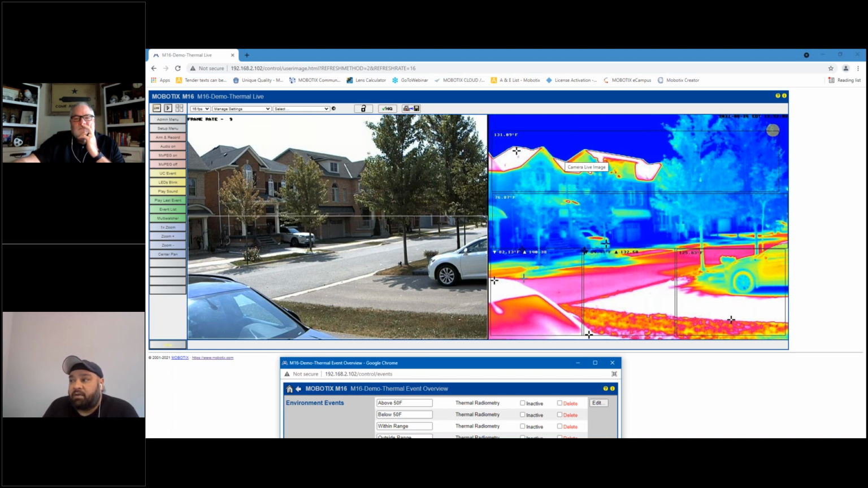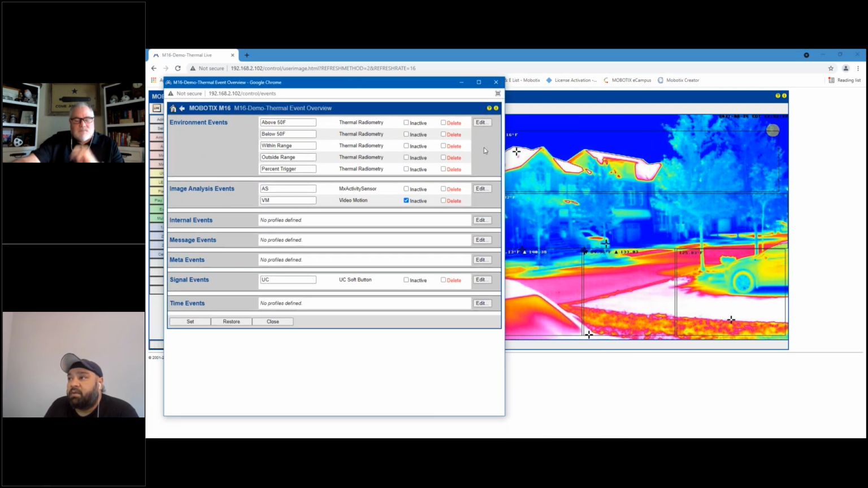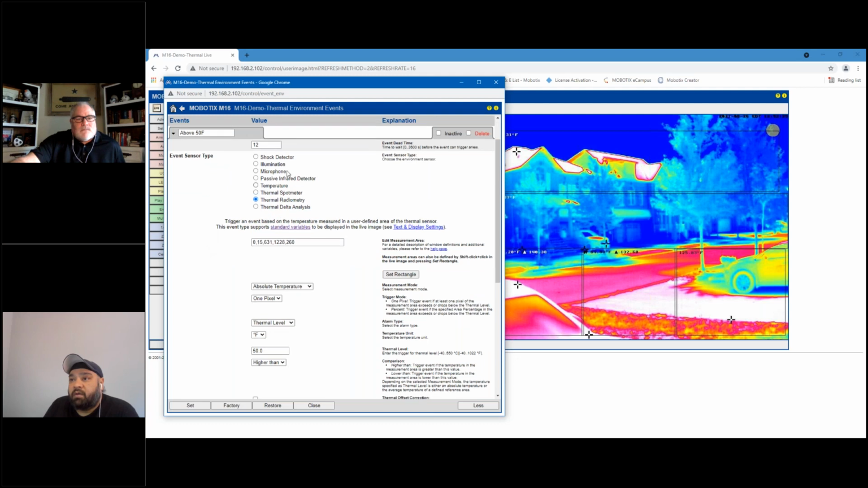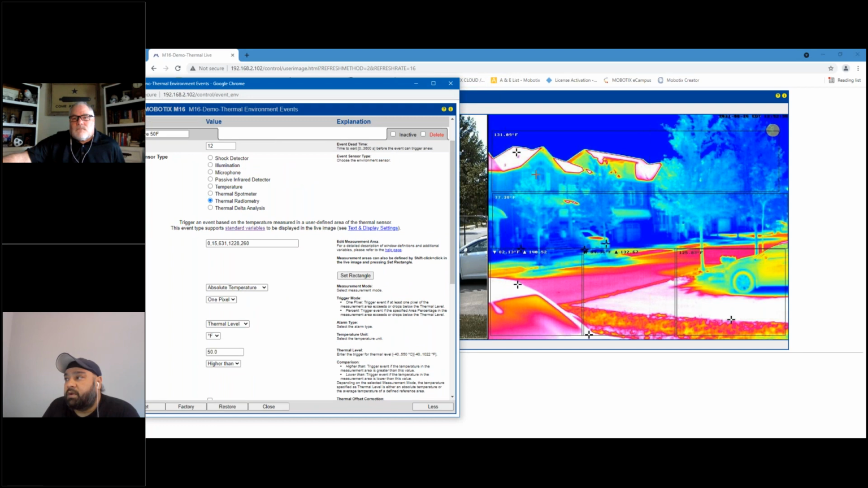It's detecting temperature within a range, outside of range. And over here, it's detecting temperature based on a percentage area. So I'm going to quickly run through those typical scenarios that you would expect to set up. If I hit the edit button, let's look at above temperature. Over here, I've selected thermal radiometry as the option for my sensor type, and I have a measurement area. The measurement area for this one actually corresponds to this window on the top.